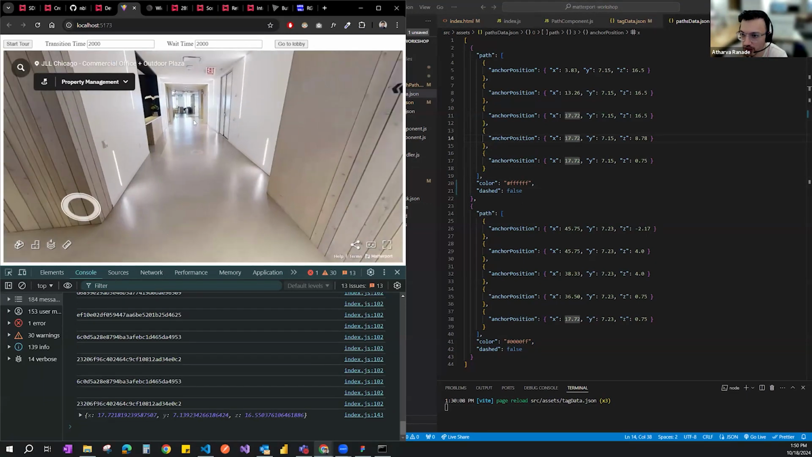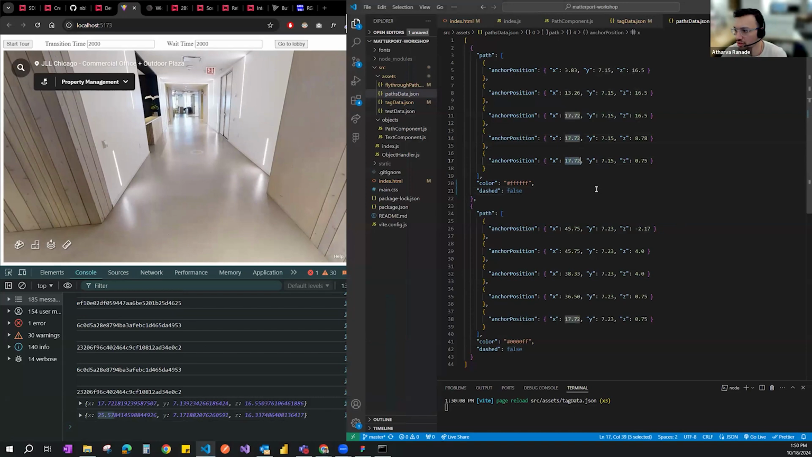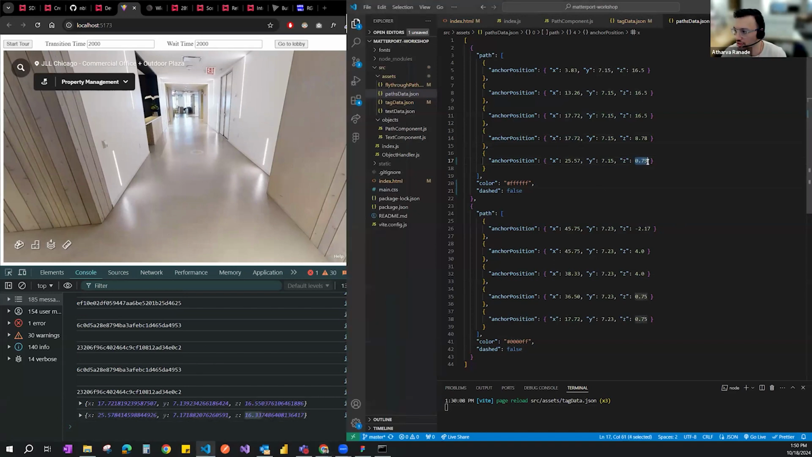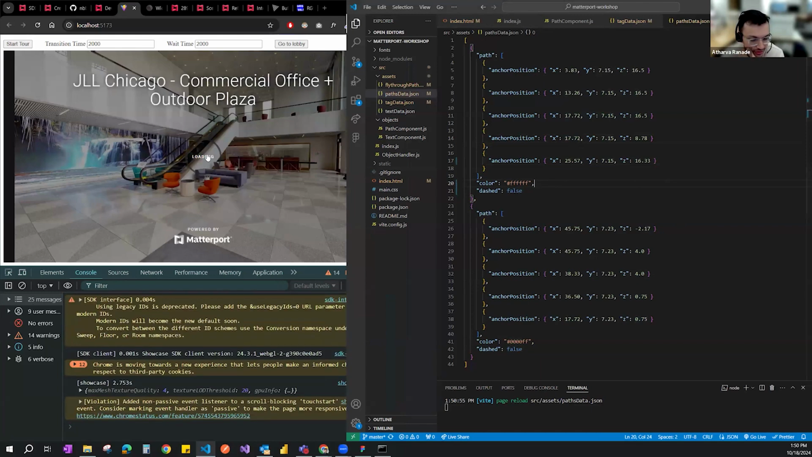But instead of that, I just want it to go here. So I will get that. So 25.57. We can keep the Y the same. And then the X will be 16.33. So now when I save it, we'll change the path specifically to go to that point.